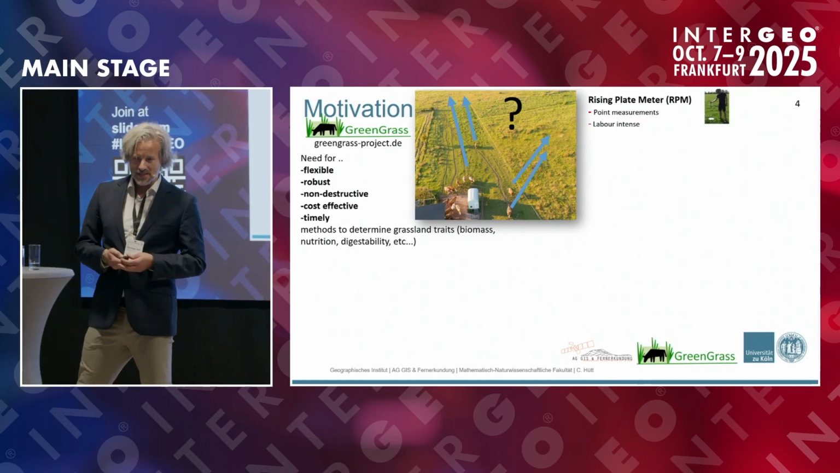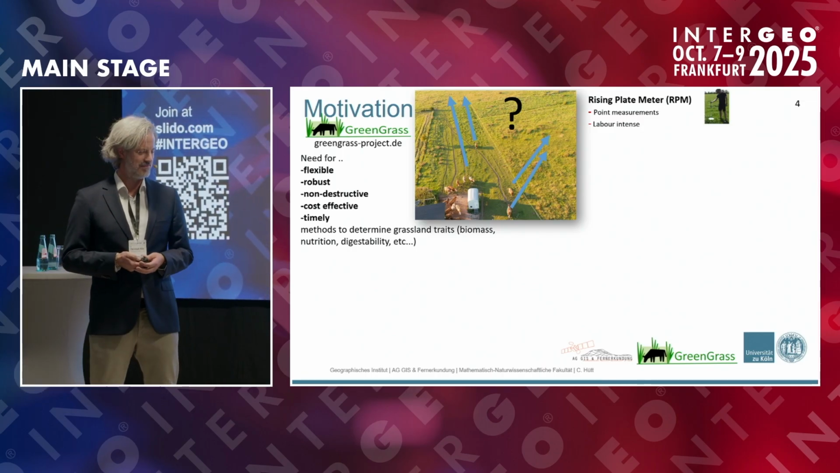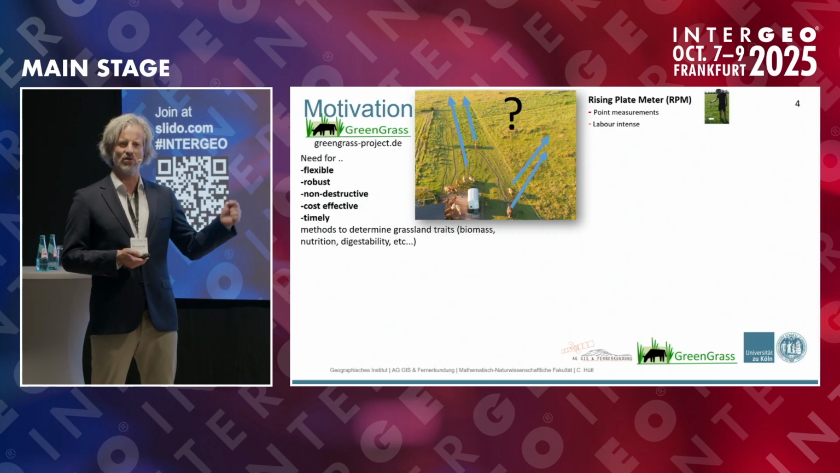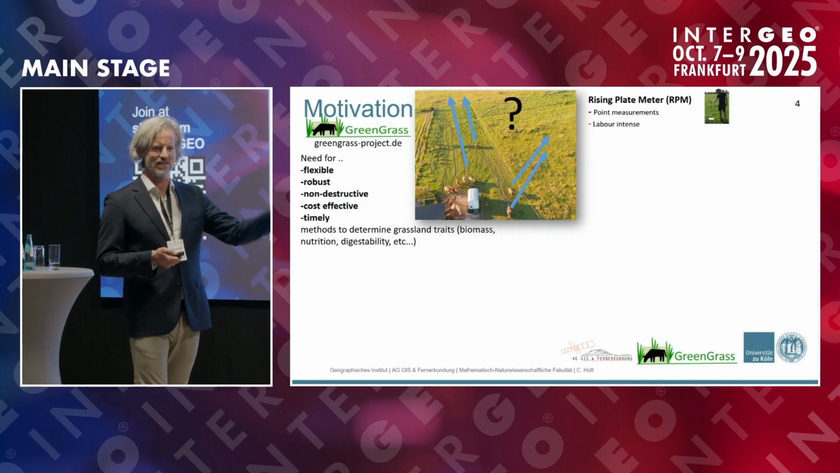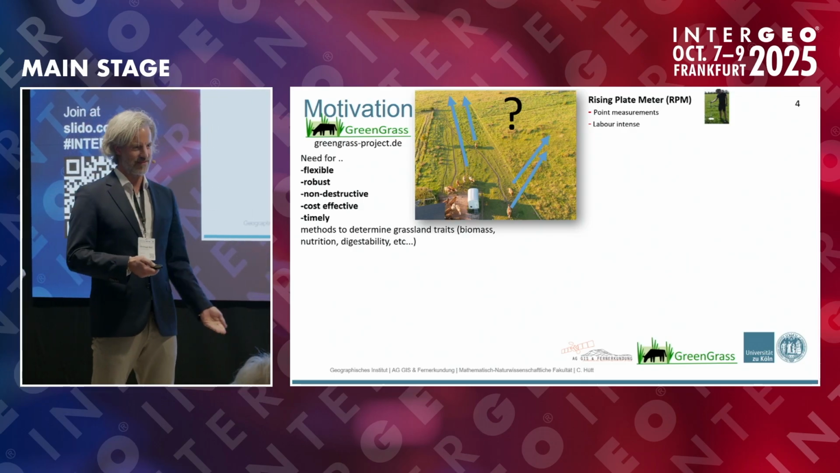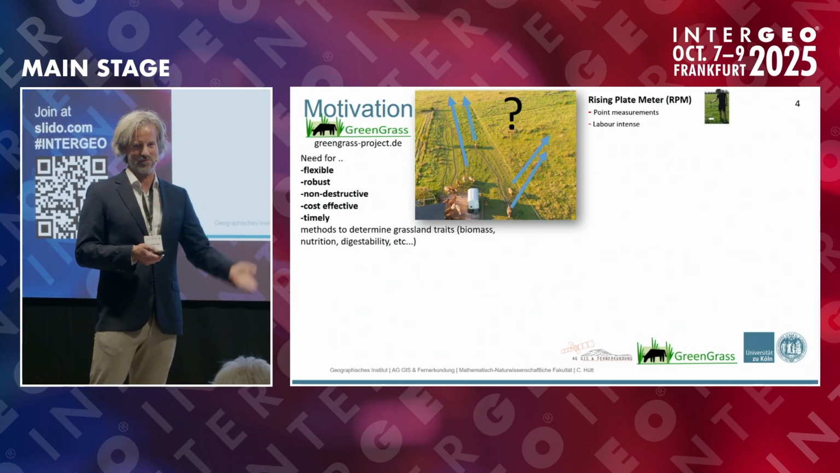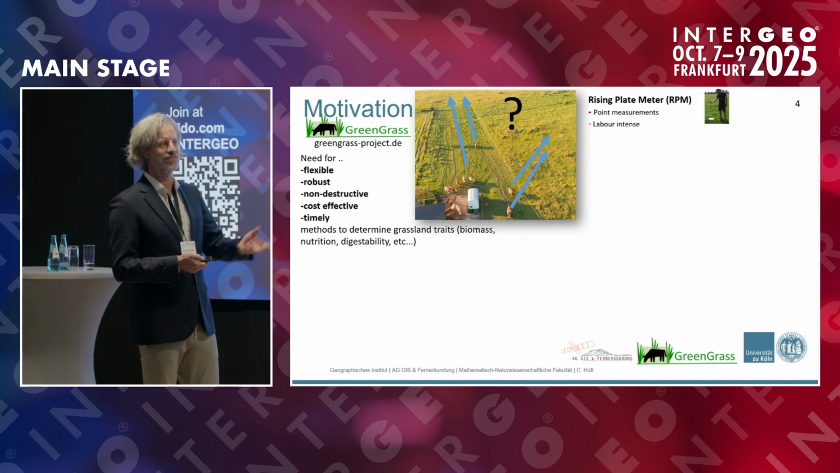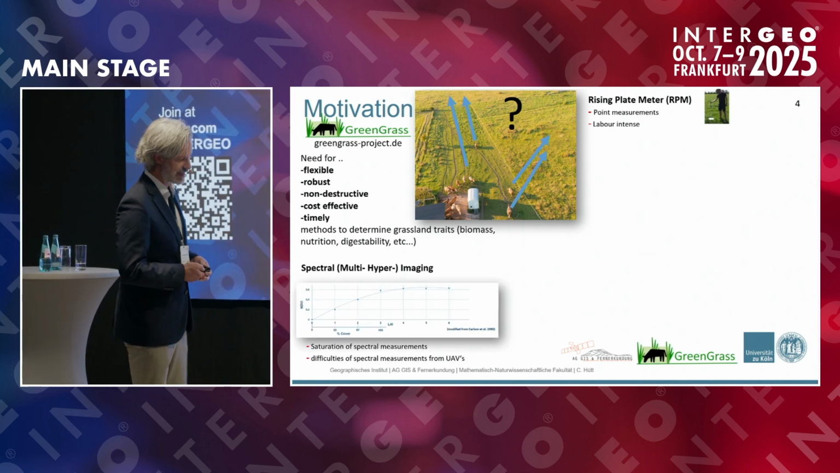In the 60s, we implemented a device called the rising blade meter. A farmer goes over his farm with a stick, and there's a movable blade, and the higher the grass, the higher this blade will go up. So you can see how much grass is growing on his grassland.